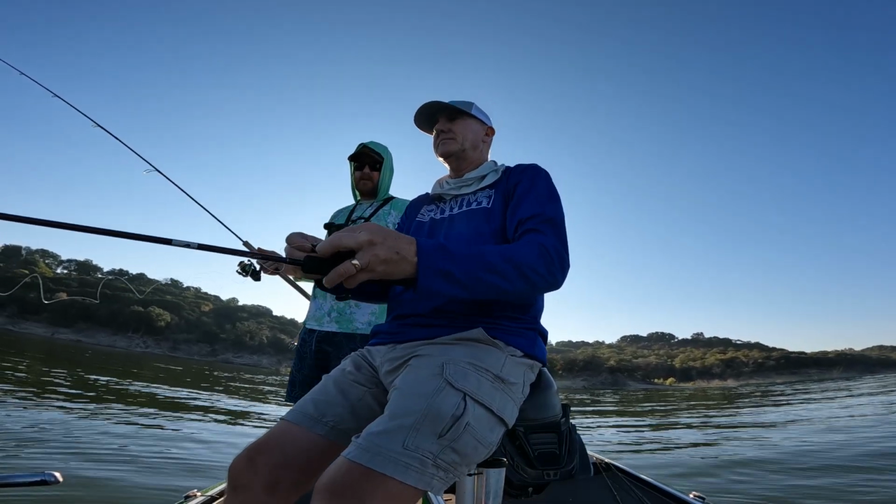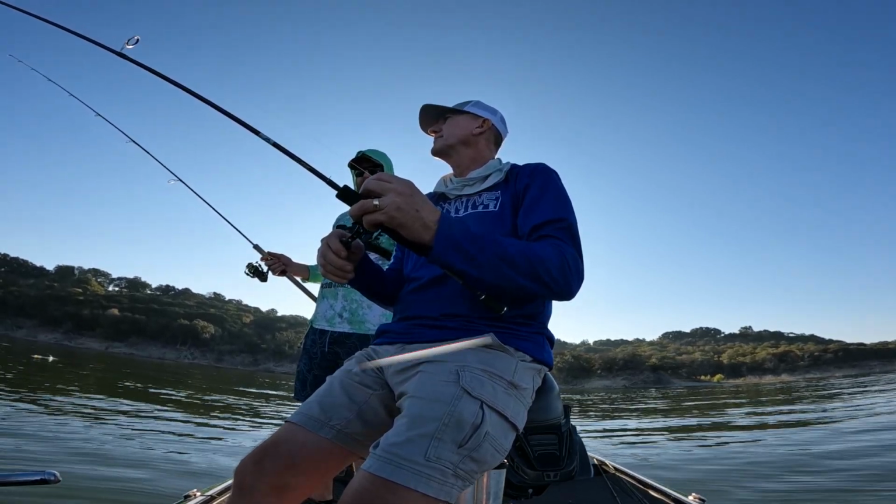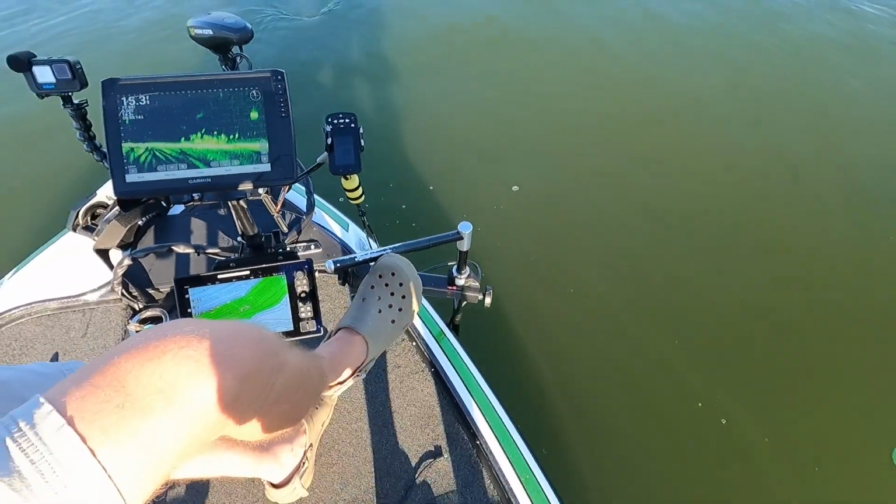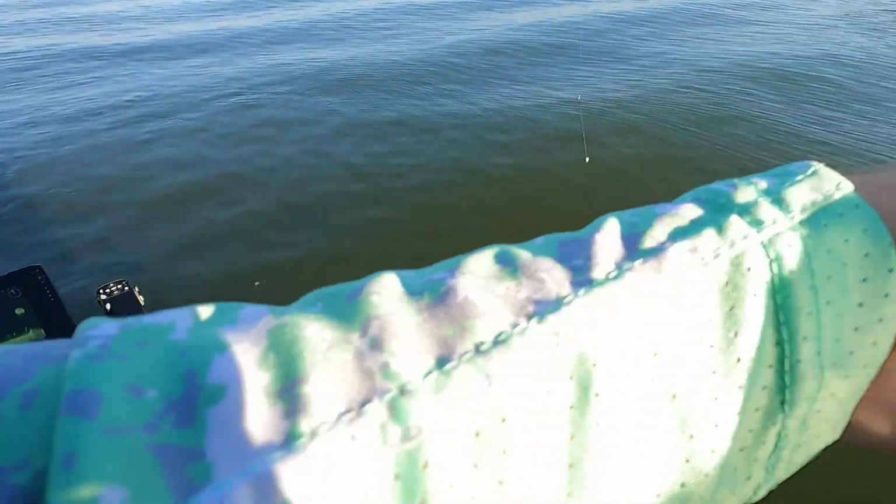All right, guys, zone 2 still. Spot number 4. Feeling a little bit better because we're in 15 foot of water. Roger's concentrating, but I have no idea where my jig's at. That's what we're working with right there, guys. Nice, looks like a grass patch, which can hold a lot of fish sometimes.